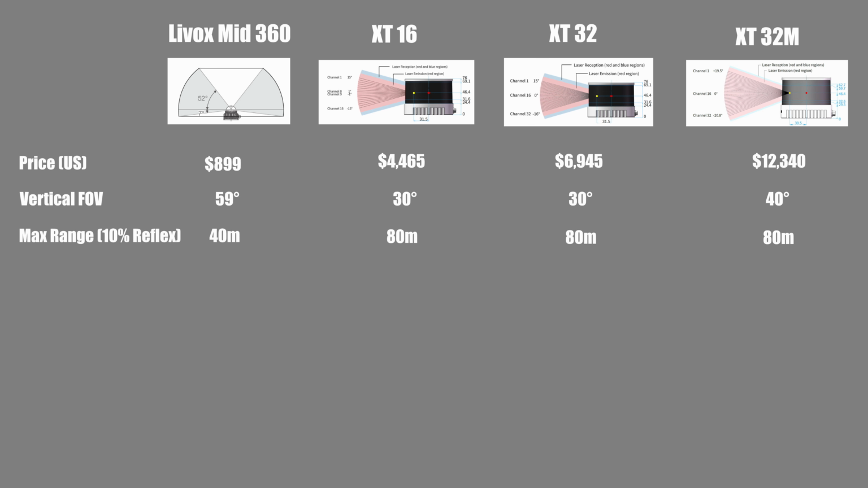Although marketed as a 300-meter sensor, the XT32M actually delivers the same effective maximum range as the XT16 and XT32, around 80 meters at 10% reflectivity. This is still about twice the detection range of the Livox 360.